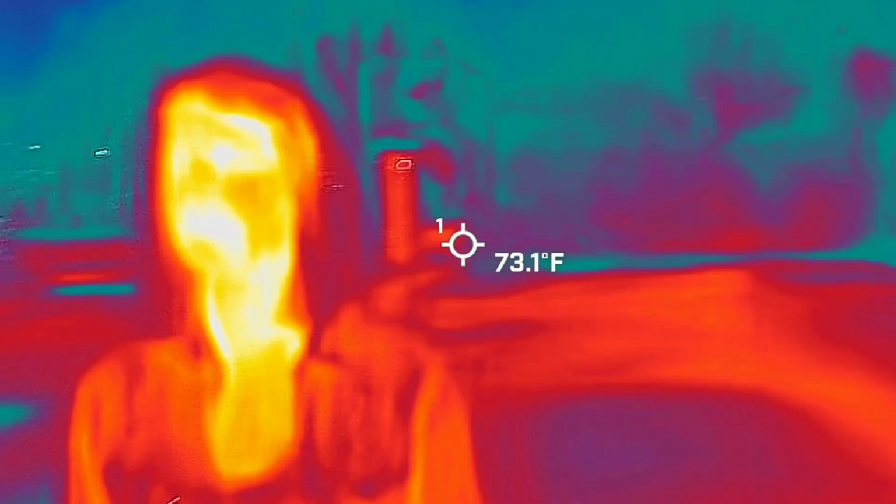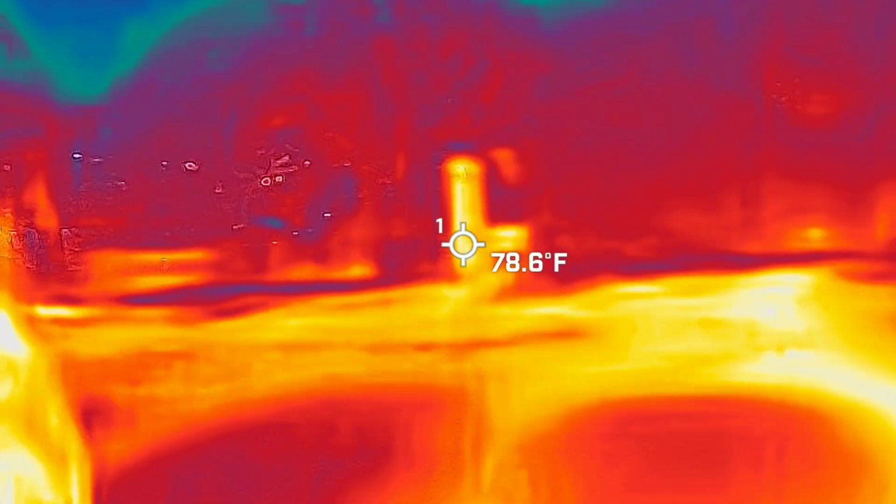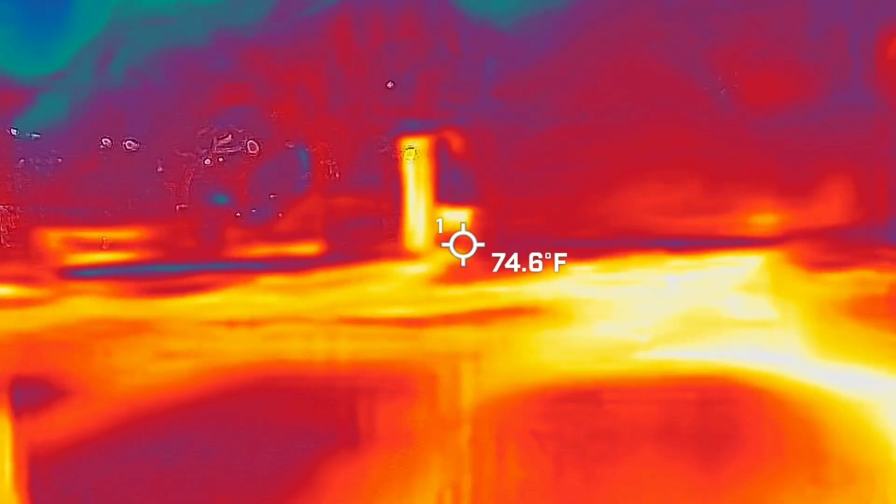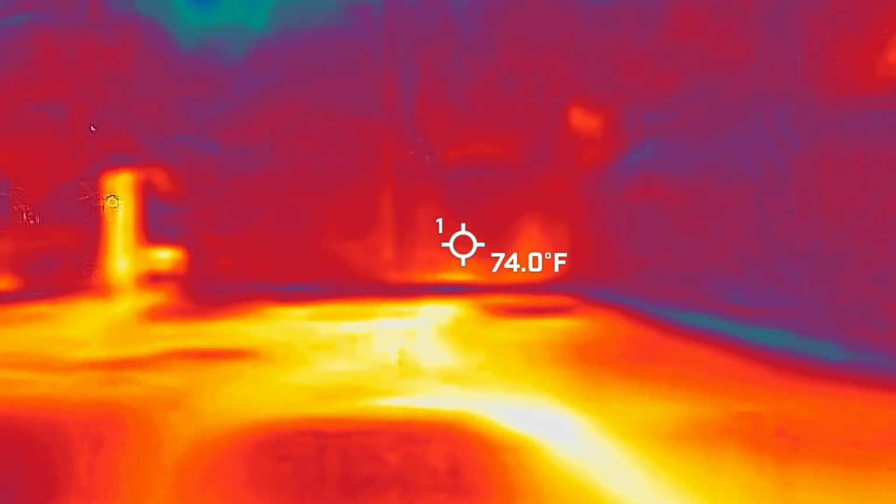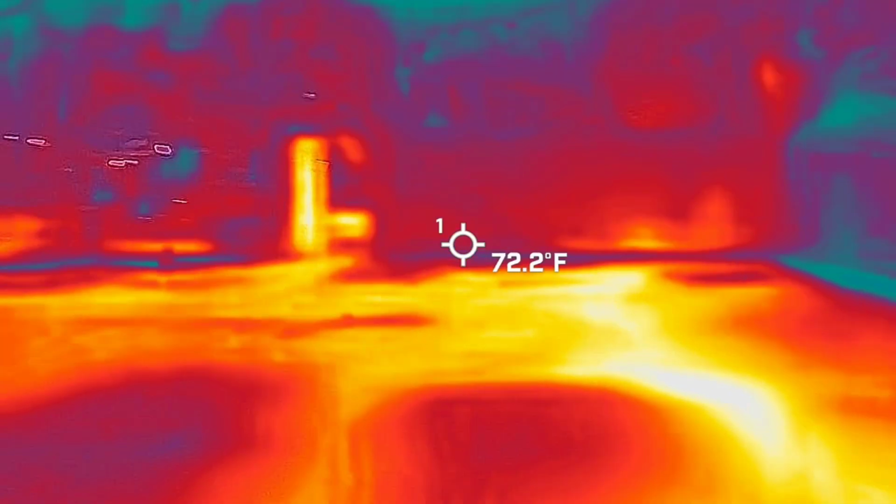I think I know what that one is. I want to see if another clue comes up. What was the name of the ship? Nope, I was wrong. Hey, nothing wrong with being wrong, right? Trust but verify. That's right.